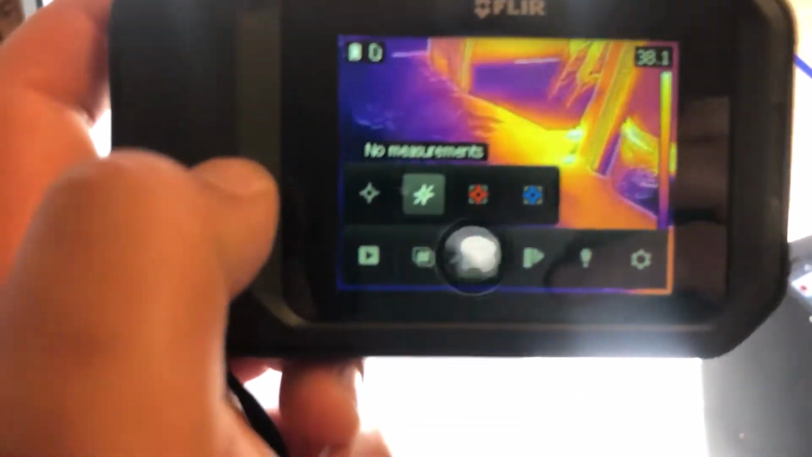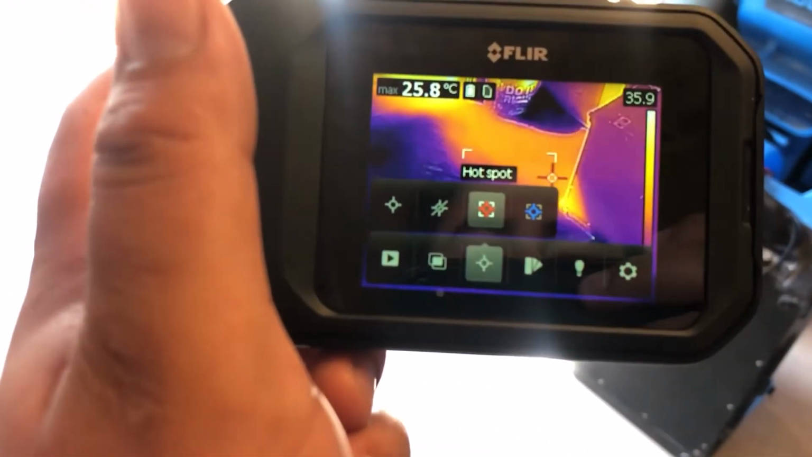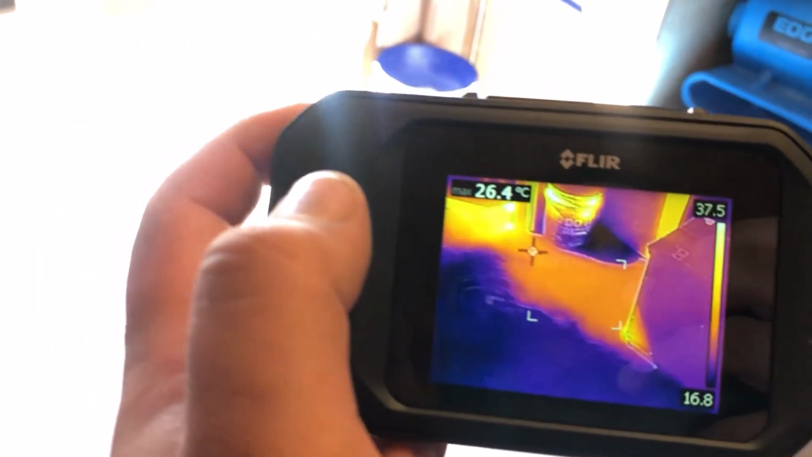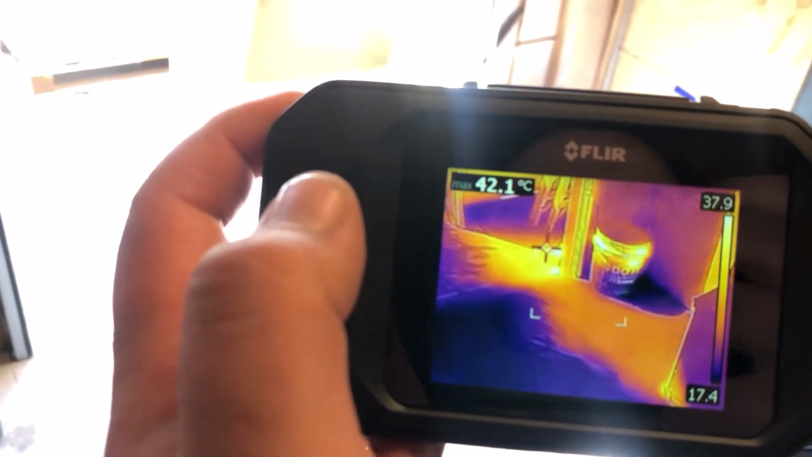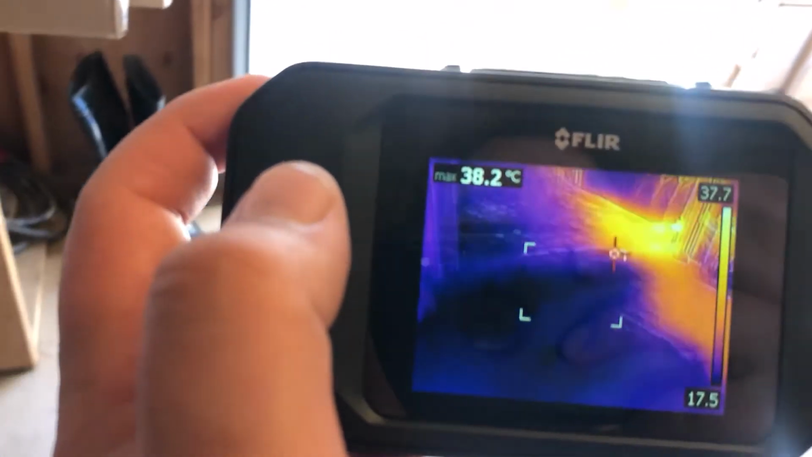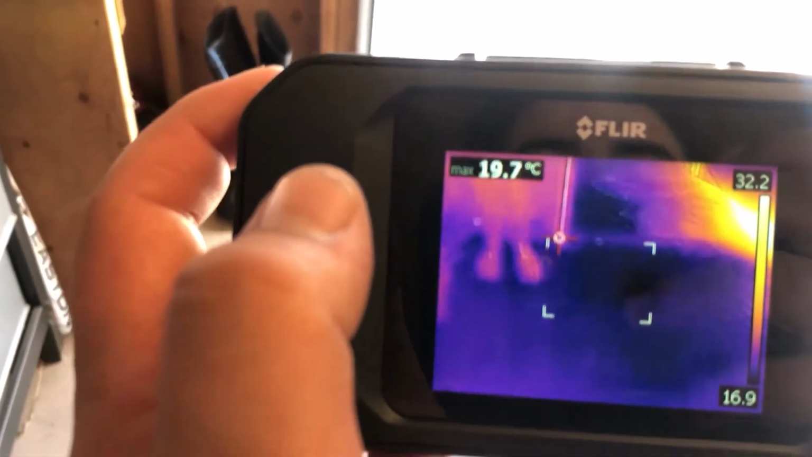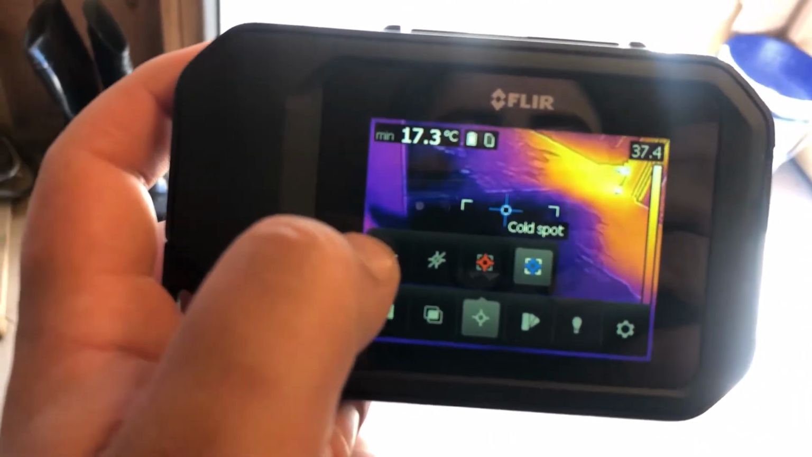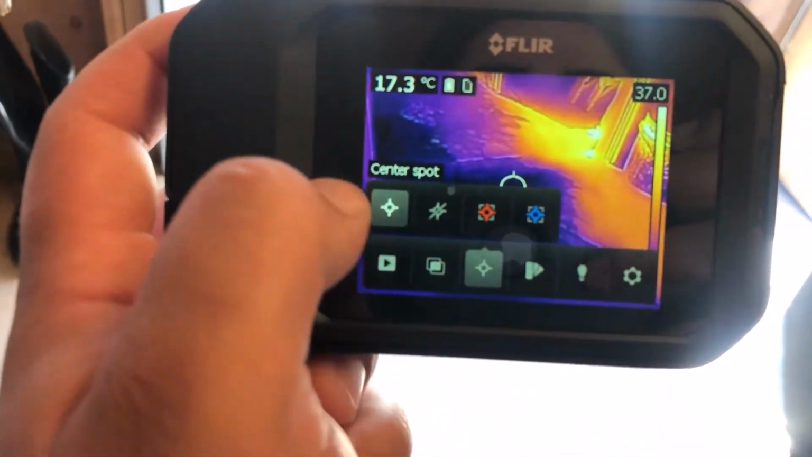There's also measurements. You could pinpoint hotspots. So as you can see where that sunlight is, that's the hot spot. And as you move, it finds the hottest spot. That's outside. And now it's completely cold. It pinpoints the hottest spots. And you can also do cold spot. No spot. Center point.